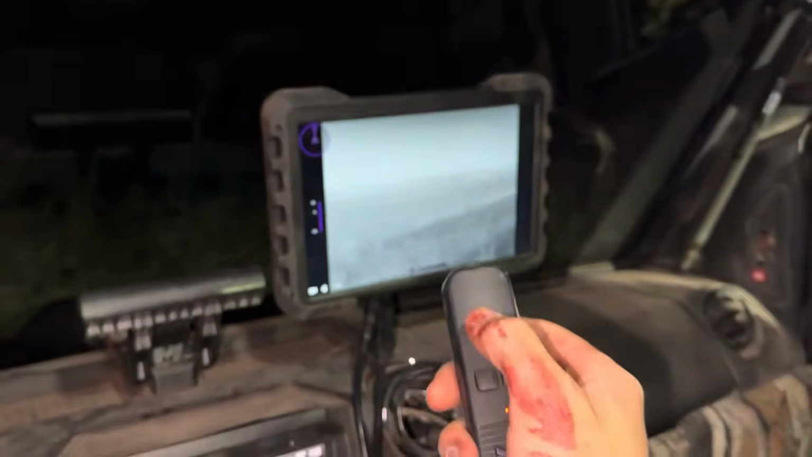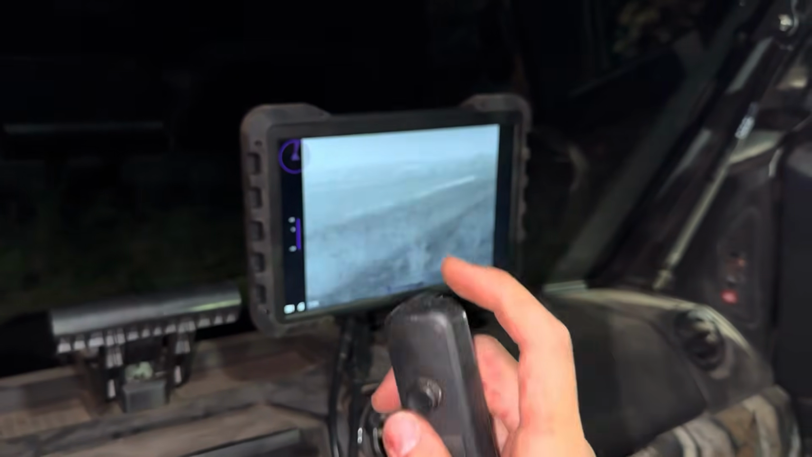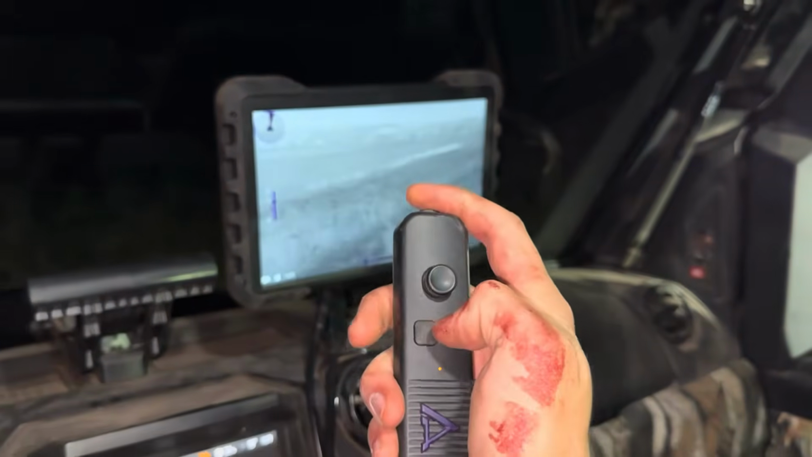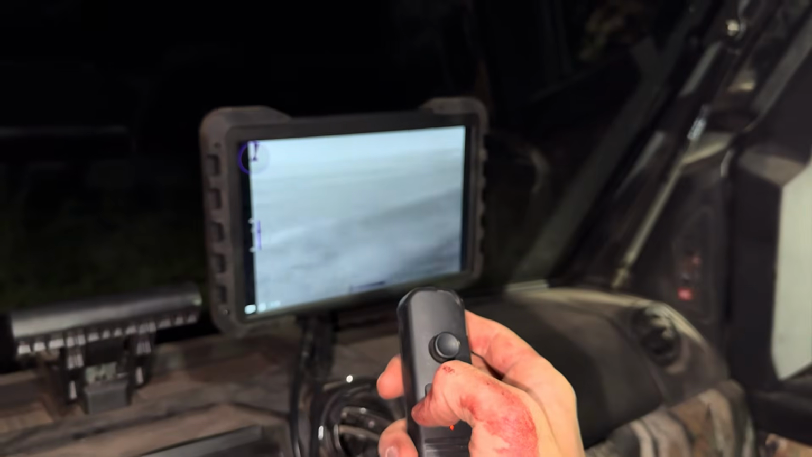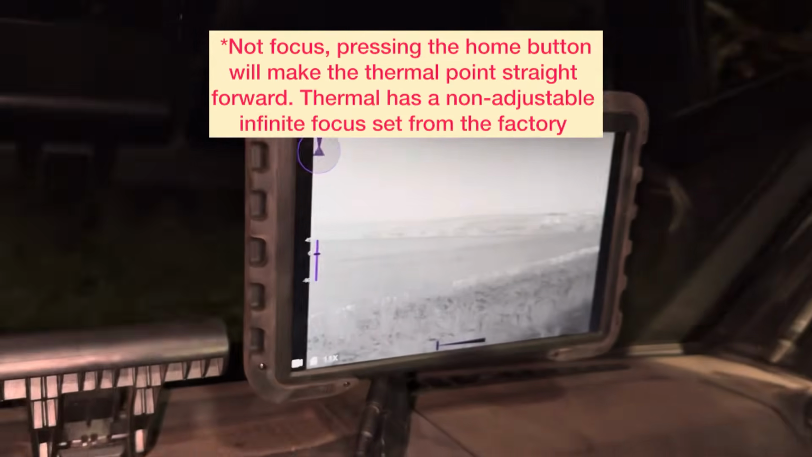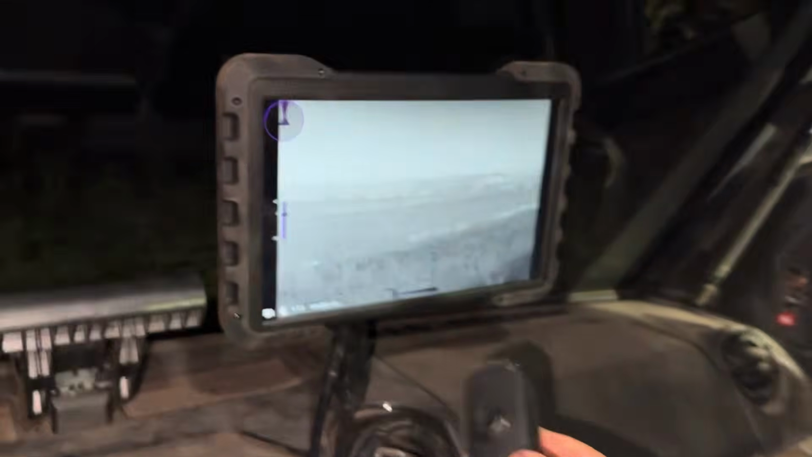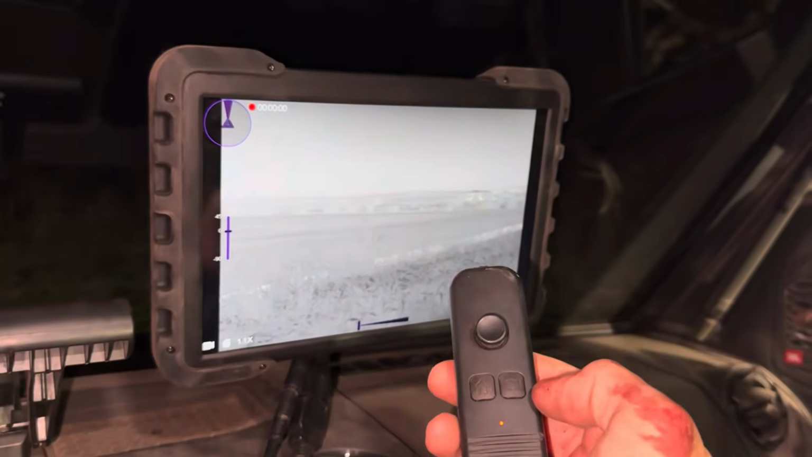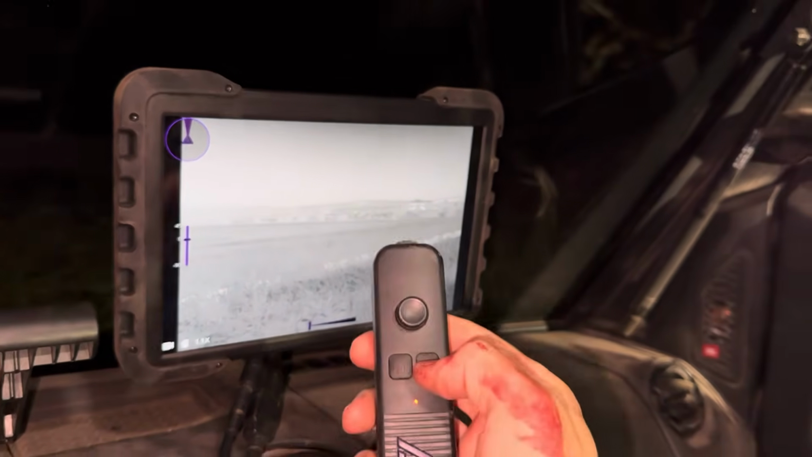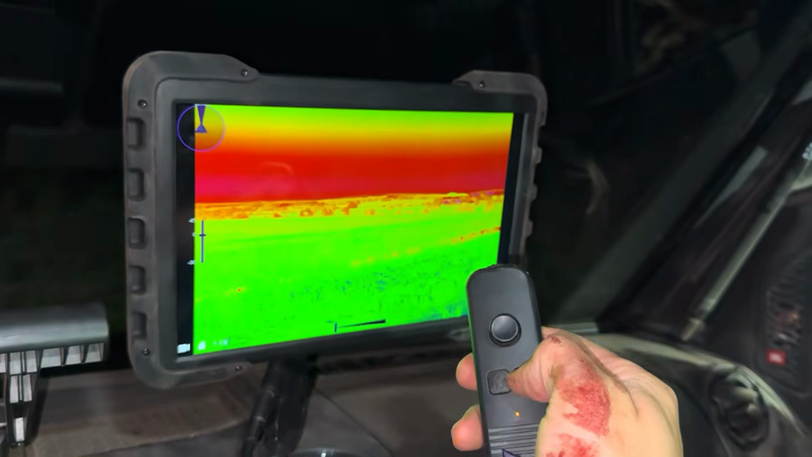This guy pans it around, up, down, side to side. This top dial zooms in and zooms out. Home makes the thermal focus dead center again, so if you're pointed behind you or off to the side, that'll make it focus. And then this button right here will go for videos. Press it once, start a video. Press it again to end it. If you long hold it, you can change your color palettes.